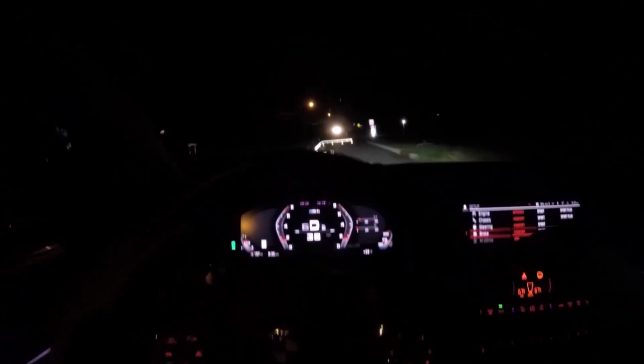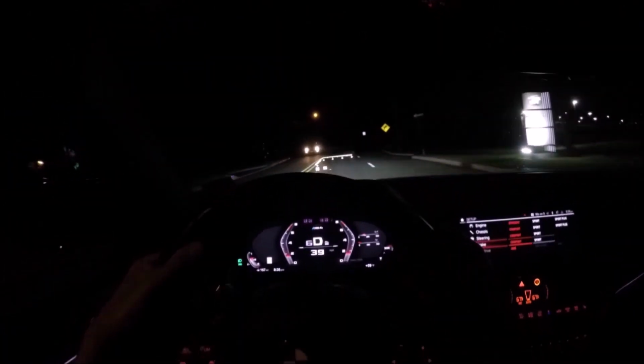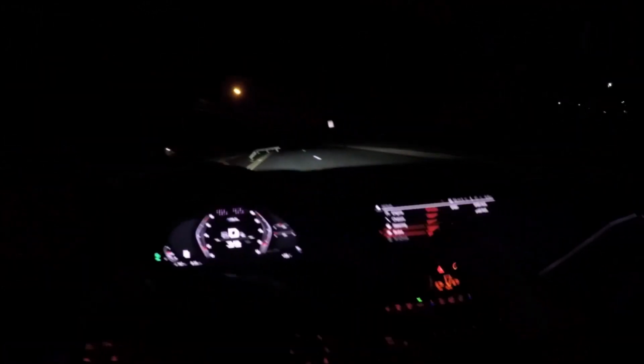Now, if we drive it in efficient mode, so even though we have the sport displays, we're driving in efficient mode. Now it's just a regular BMW. You probably don't even feel the 503 horsepower. So we're gonna put it in sport.